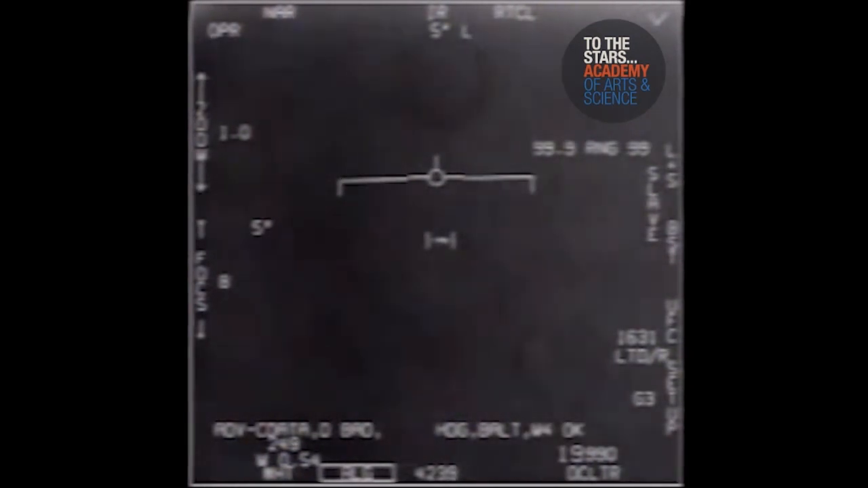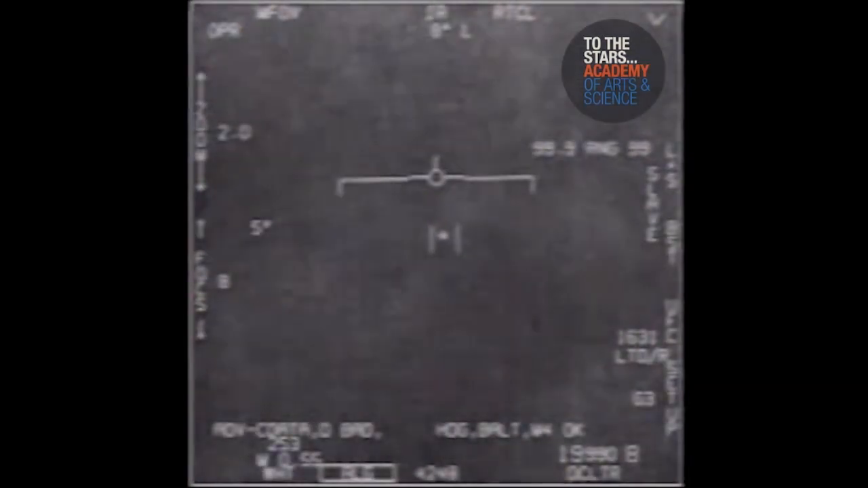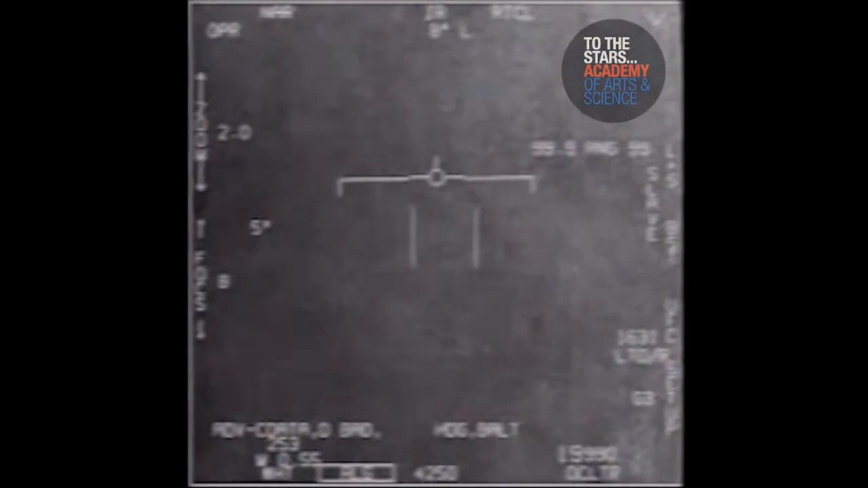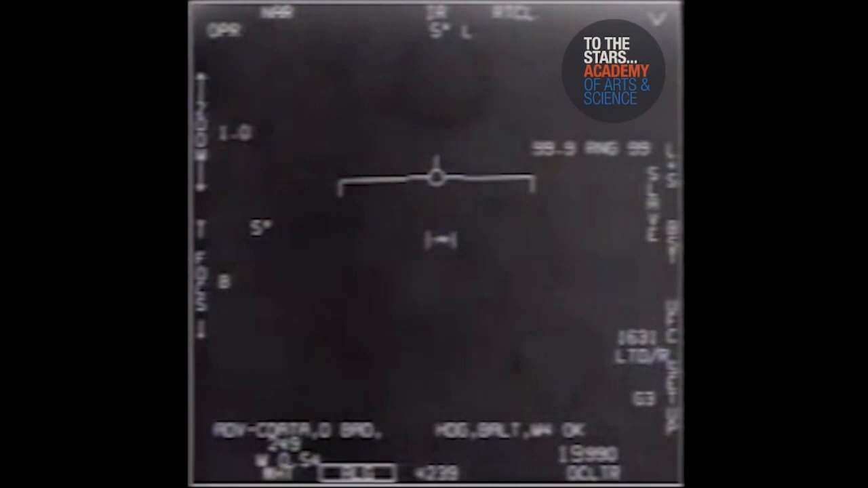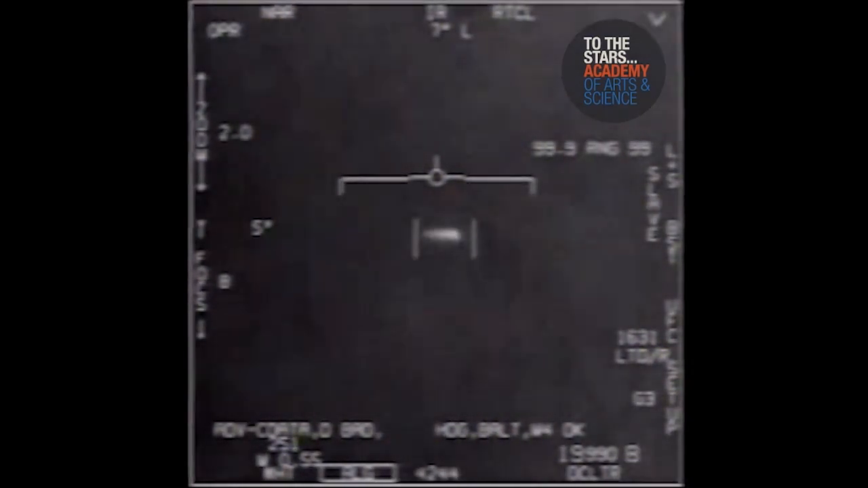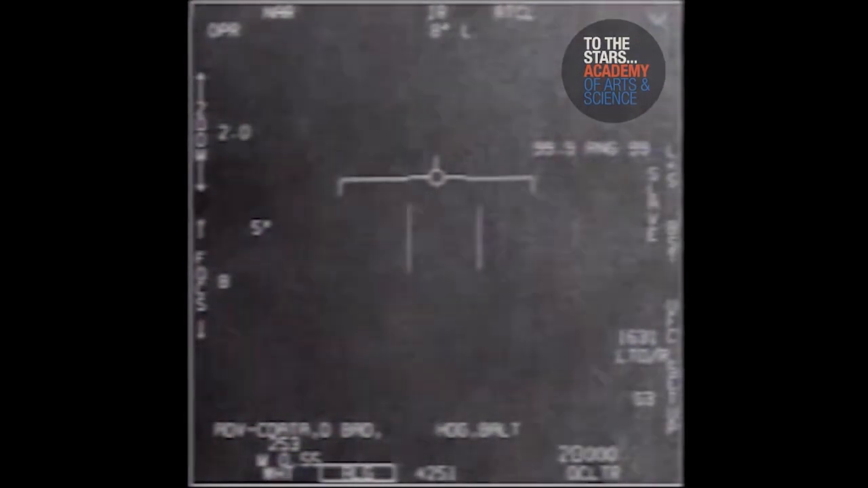Now the WSO will change the zoom several times. Now the object suddenly and instantaneously accelerates to the left out of the view of the sensor at what appears to be an unprecedented velocity. Let's take a look at that again. And that is the end of this second video.